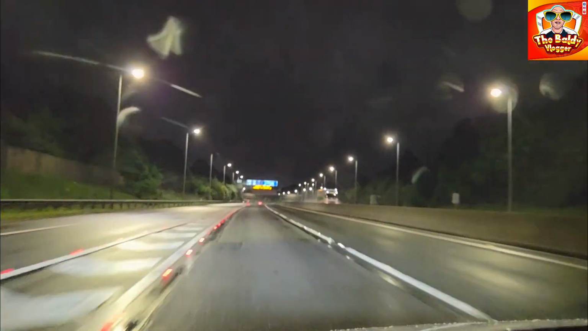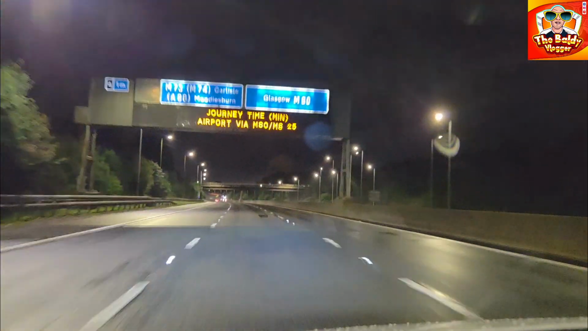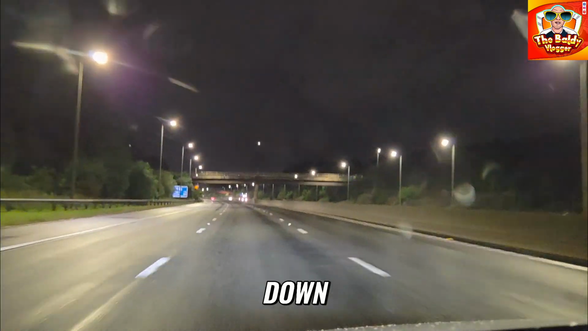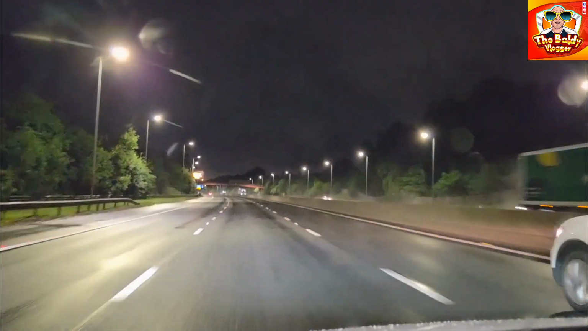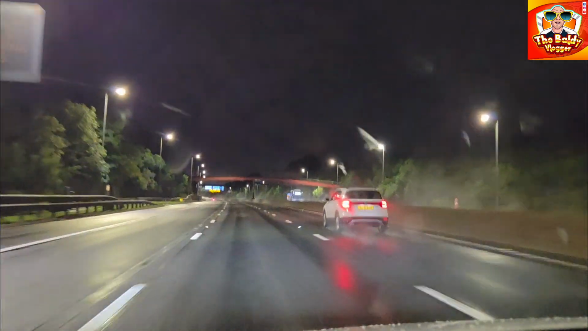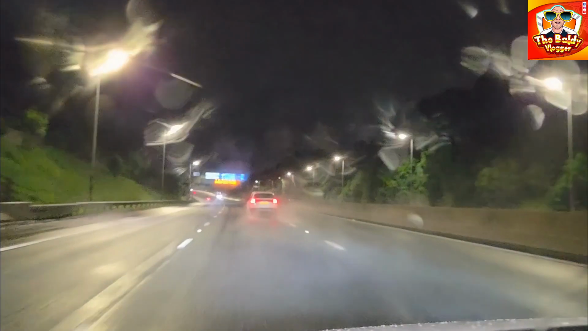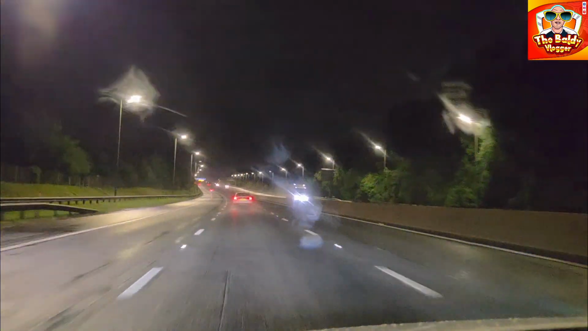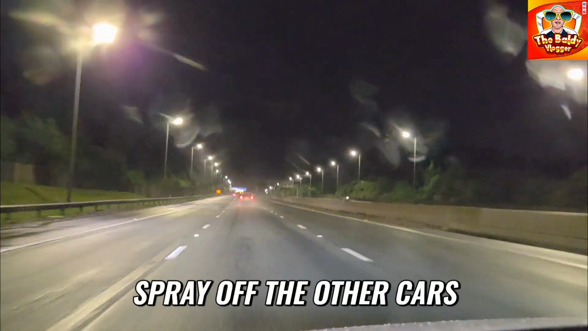So we're on the M80. Not sure if I said the M8 only, but I'm on the M80. If you want to go down south, you want to switch over to the inside lane now. Go down the M74, M73, 74. Or you can go A80 to Moodiesburn. The rain's back on, just a little, not much, just mainly spray off the other cars.